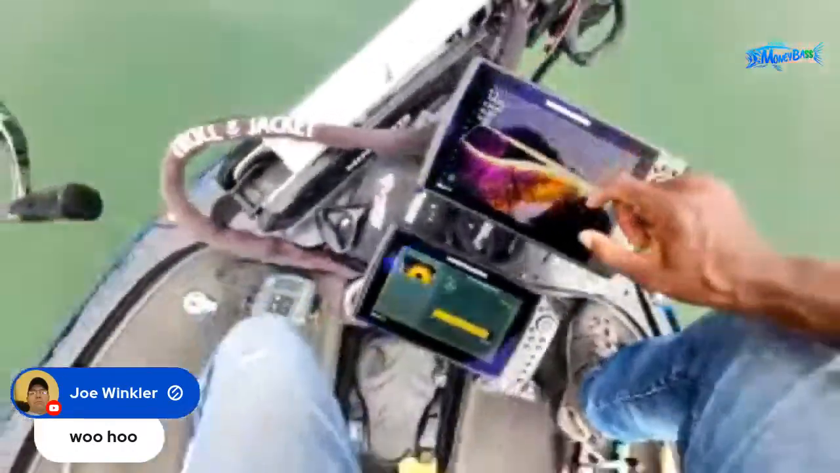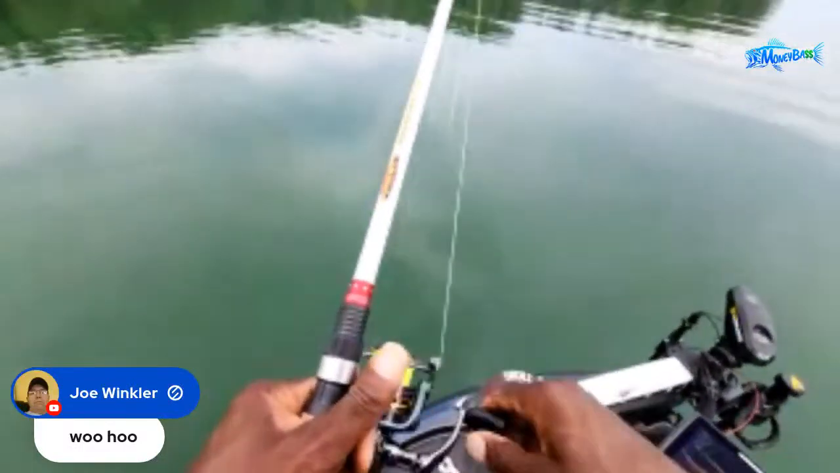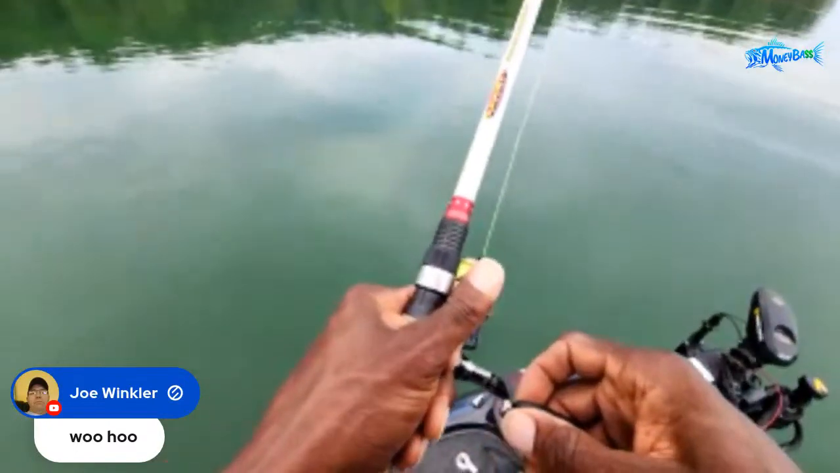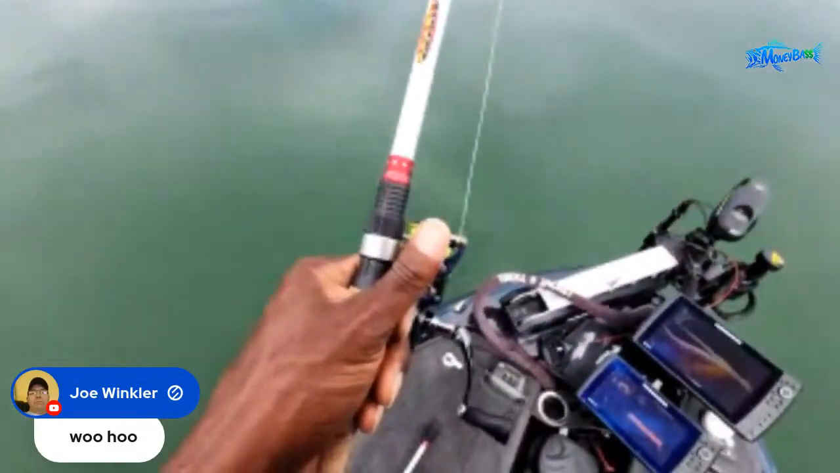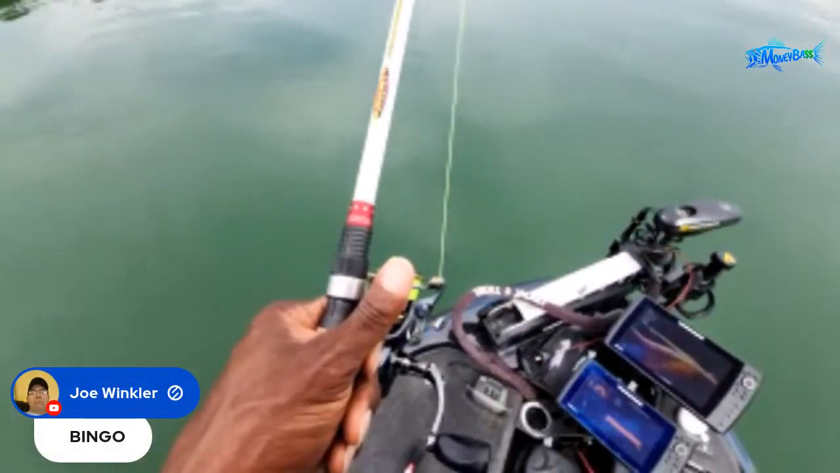There's some more cover right there. So let's see. Just because you can see them doesn't mean that those fish want to eat something. So we'll see, guys. I'm going to fish that kind of slow back to the boat. And while I'm doing that, I can hop back into the chat. Joe Winkler said bingo. Oh yeah, he got the weight on that last one.